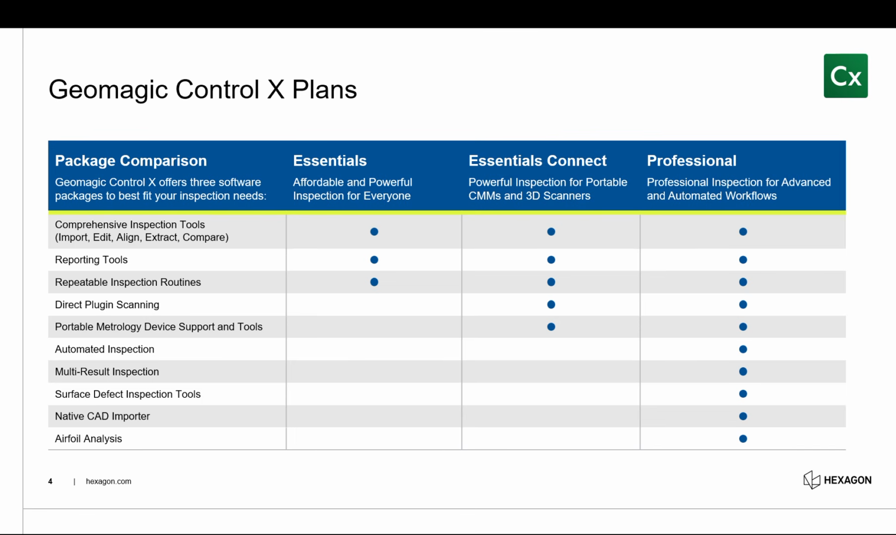Now, the big difference between Essentials Connect and the top of the line version, ControlX Professional, is you do get quite a lot more in terms of automation and more advanced tools. So ControlX Professional is going to be the software I'll be using today, although I don't think I'll be using much of the surface defect inspection or the automated inspection routines.